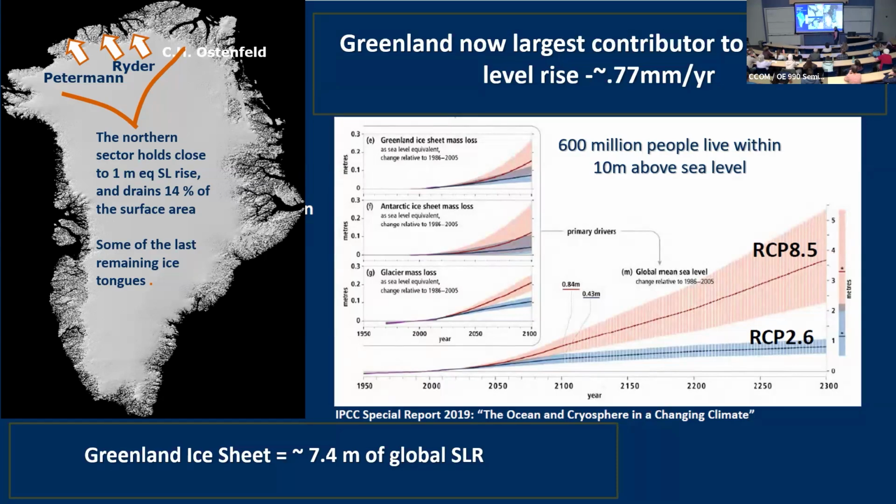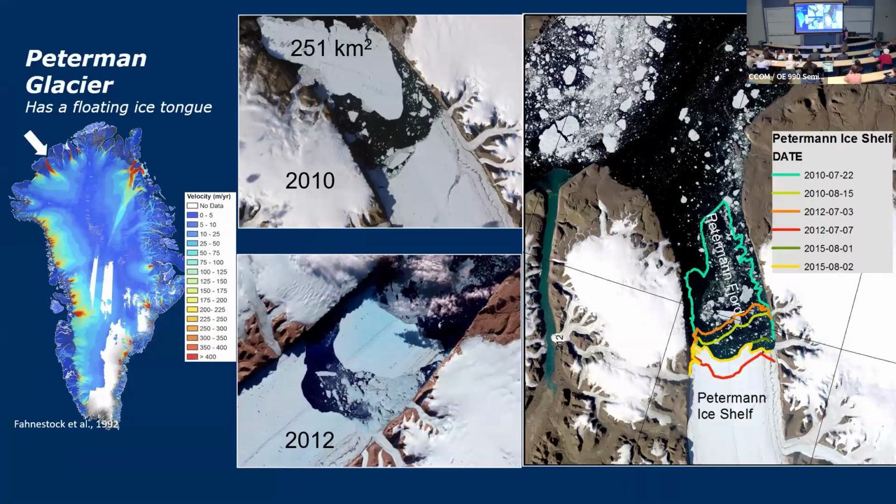And that really started by looking at an area up here called Petermann Glacier and Petermann Fjord. Unfortunately, that fjord and glacier are named the same, and the next ones they're not, which makes it confusing. But the Greenland ice cap sits on top of Greenland.